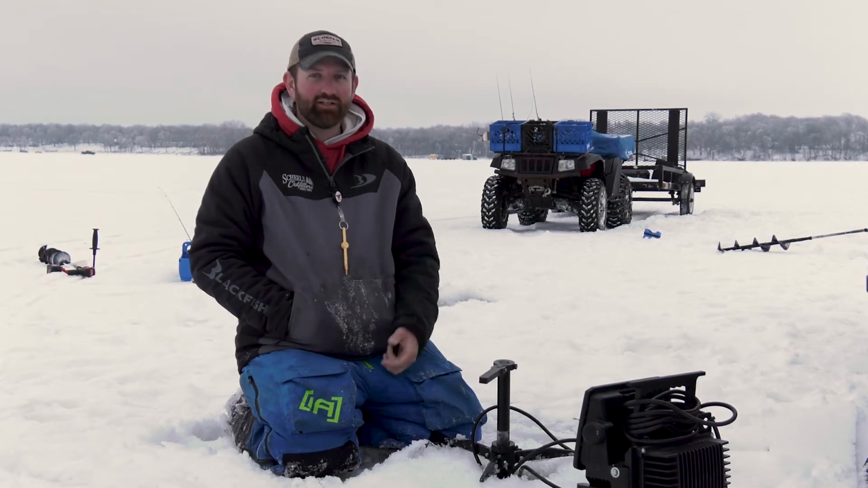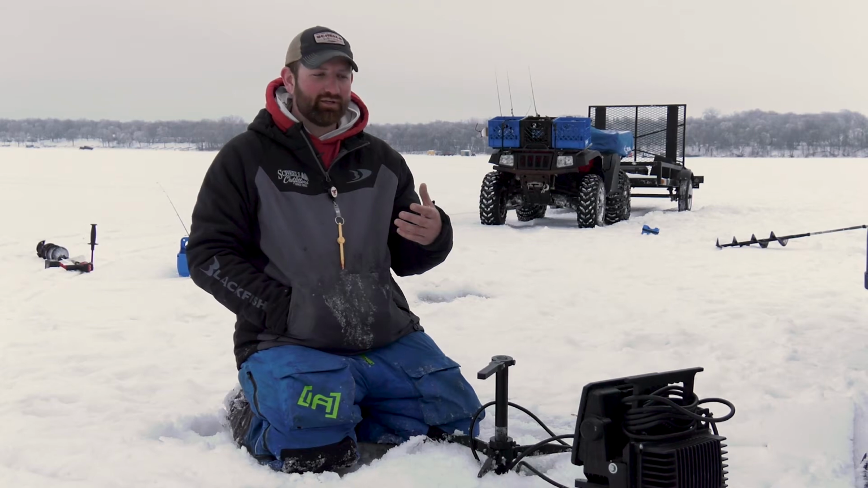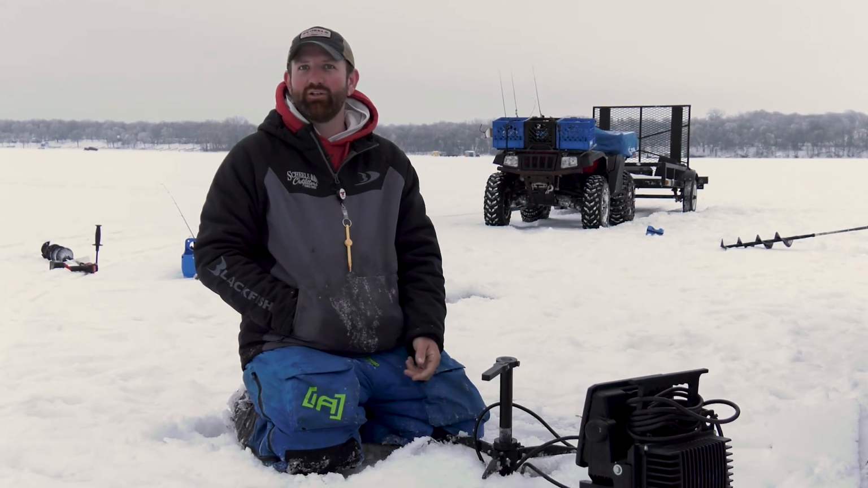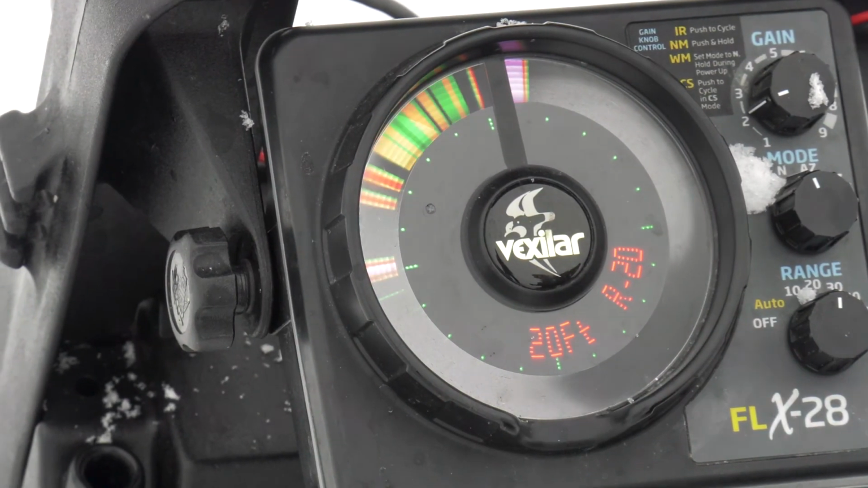So play with your settings, try to get as clear a picture as you can, and then play with your ranges. I like to run manual ranges for my depth and my distance, just because I feel like it doesn't jump around as much. So I'm always doing it manually. And then once I locate those fish, I'm going to drill holes on them and fish them with the Vexilar.